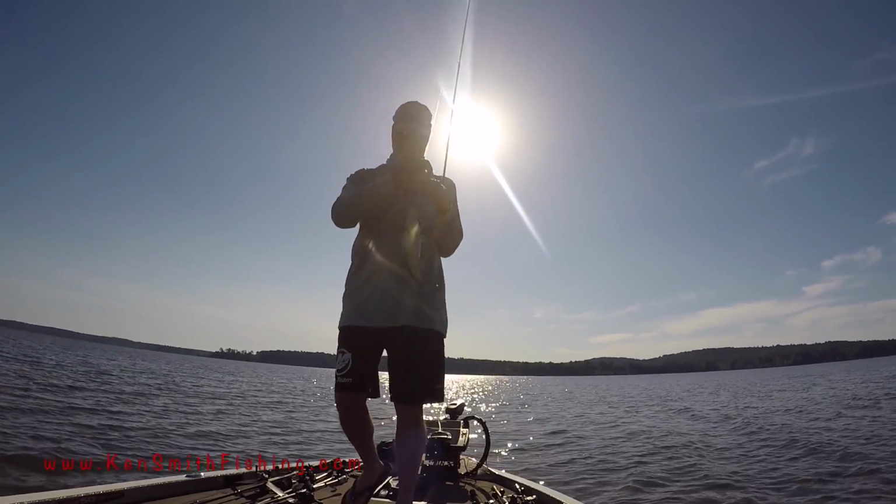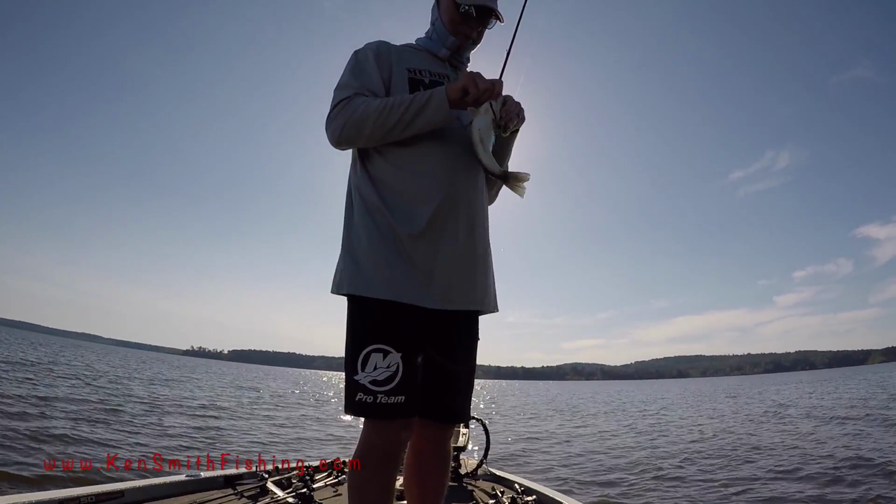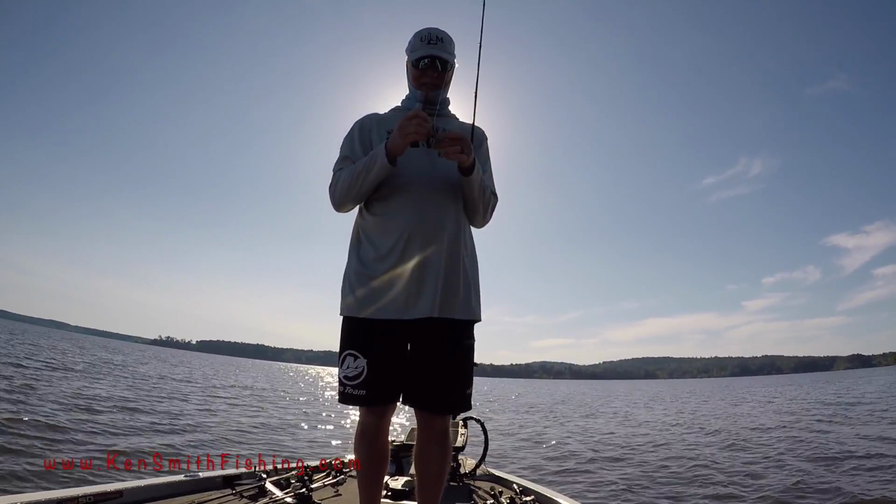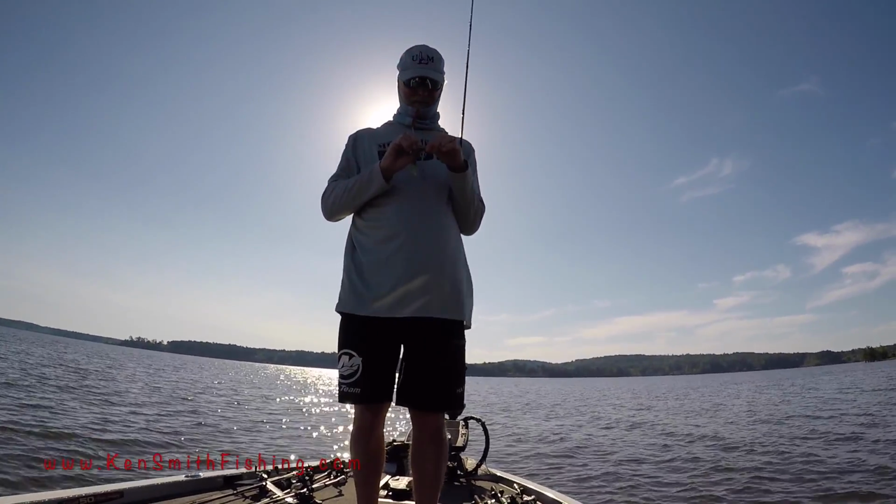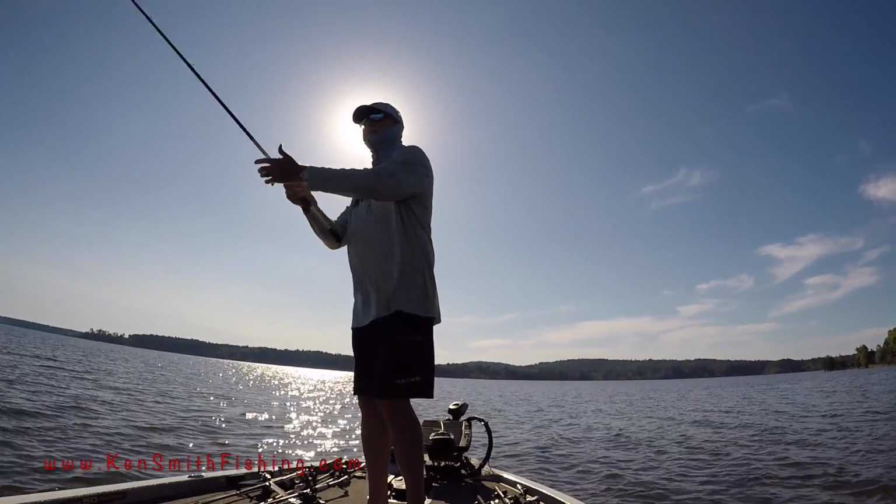I think I got a little bit too close to those fish. That one bit right up onto the boat, the one before that, so I turned around and I'm just sort of easing away from that spot. Let's see if that makes a difference.